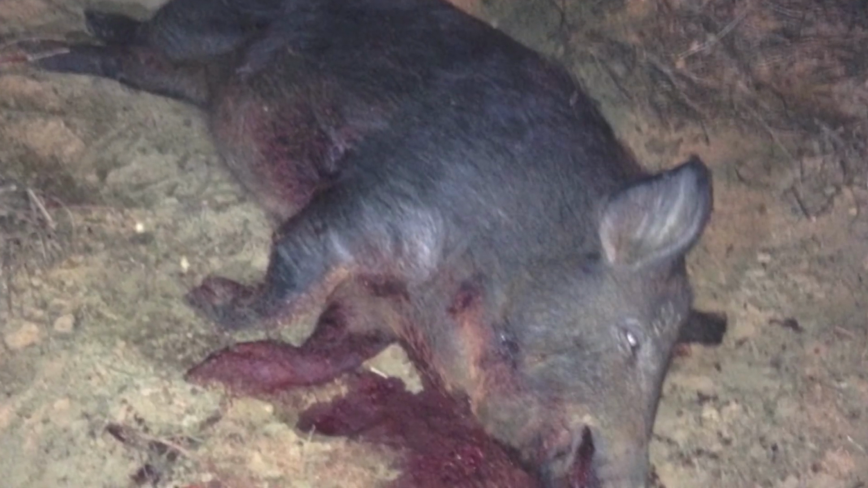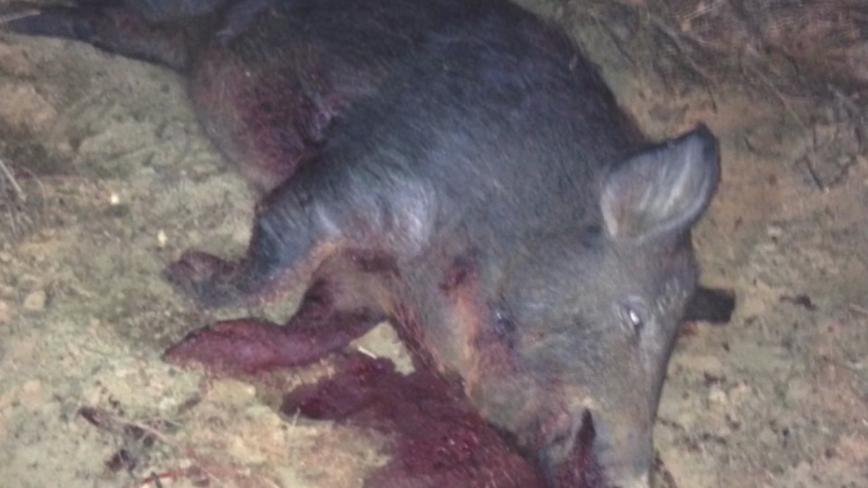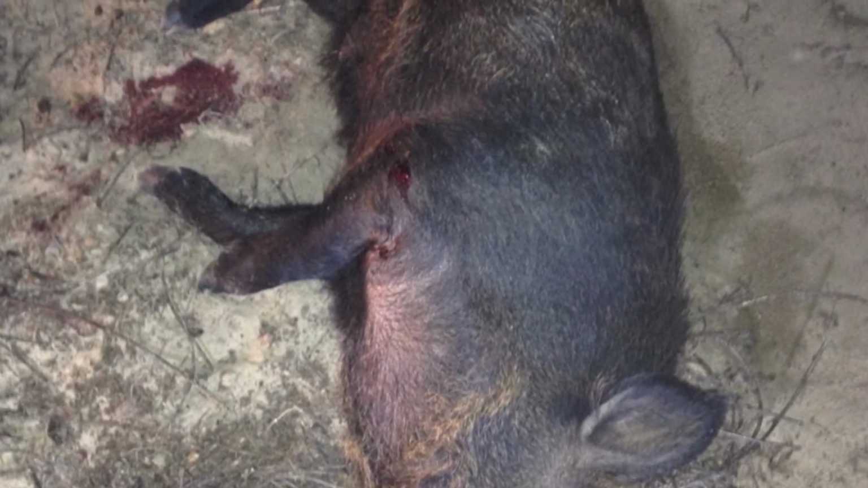Here's what that finishing off shot did to that hog. Now check out the rear right leg of that hog. That was broke, I think the third from last shot, and in its mid-abdomen, that was the second to last shot that essentially dropped it. And here is that first hog that was shot, the standing still shot, through the heart no doubt.